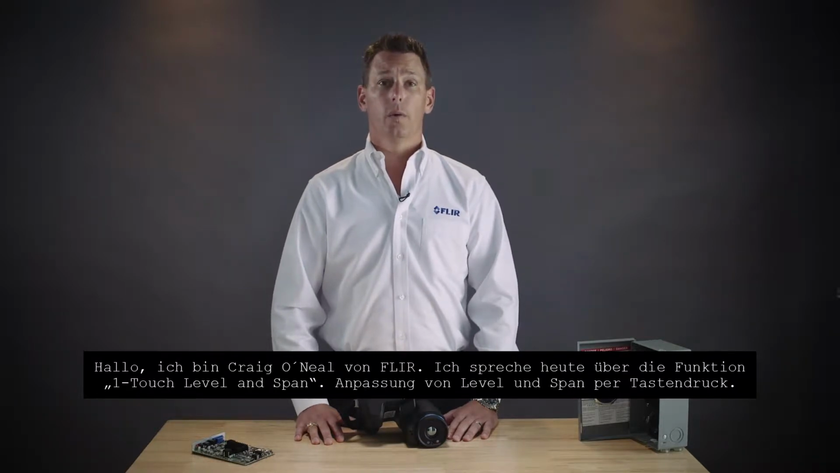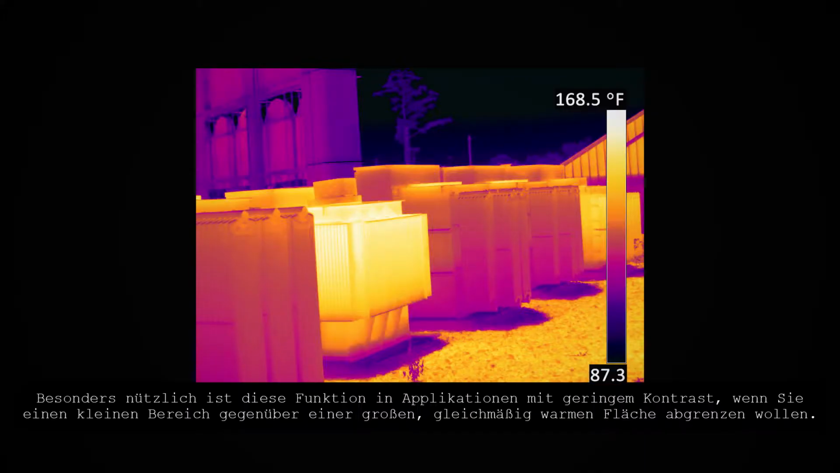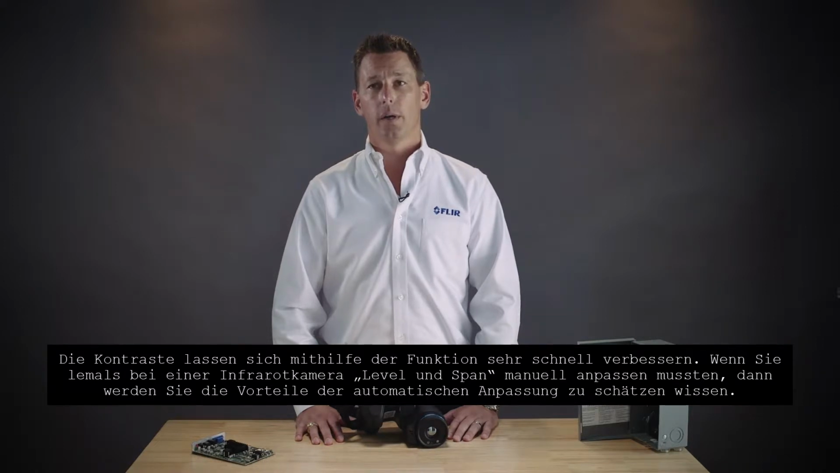Today I want to talk to you about one-touch level and span. This is an important feature offered in the latest T-Series thermal imaging cameras. This feature is valuable for low contrast scenes, in areas where you need to single out a small target against a large area with a consistent temperature. This helps you to improve contrast very quickly.